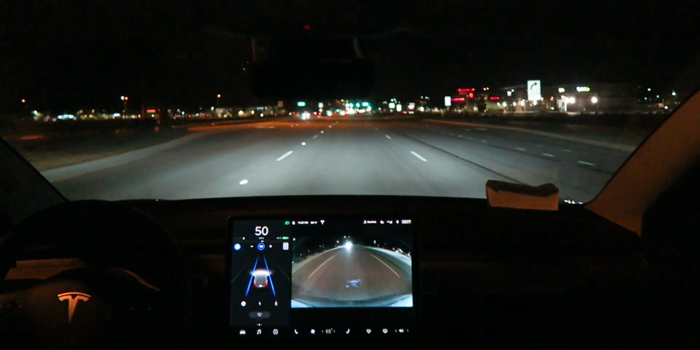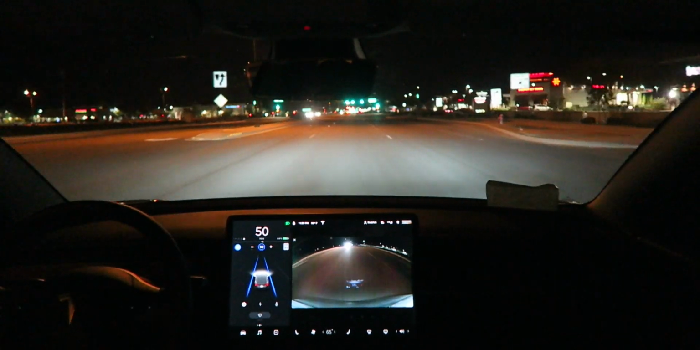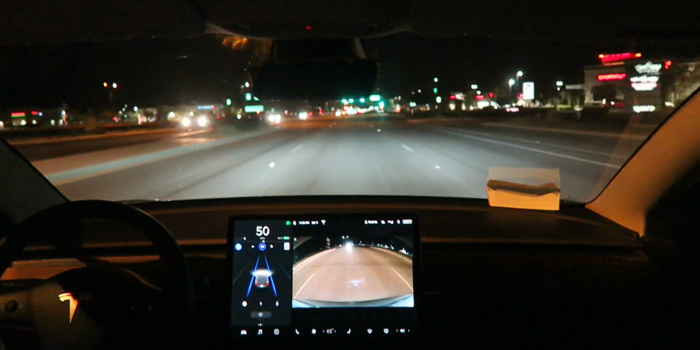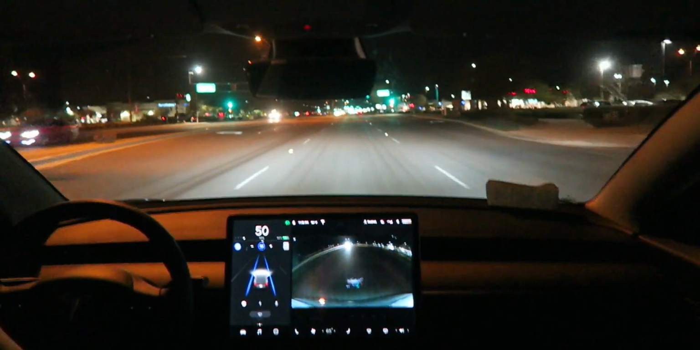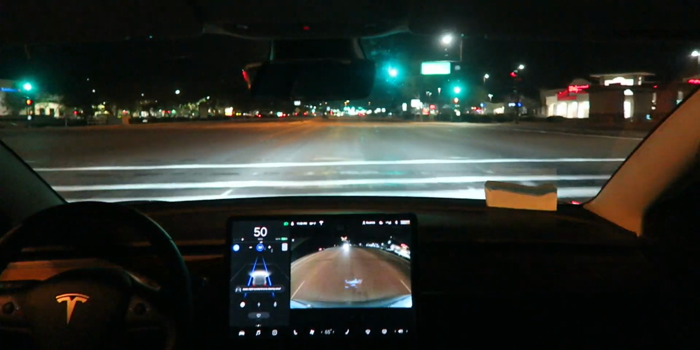Although, yeah, does the car account for the mirrors when it's merging away from stuff? Huh. It's a good question. Because that's the only part that's really sticking out further than the rest of the car.